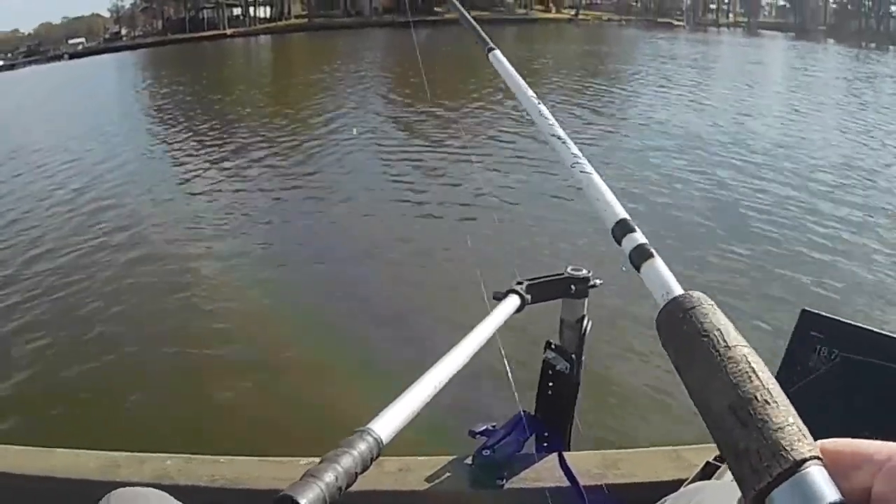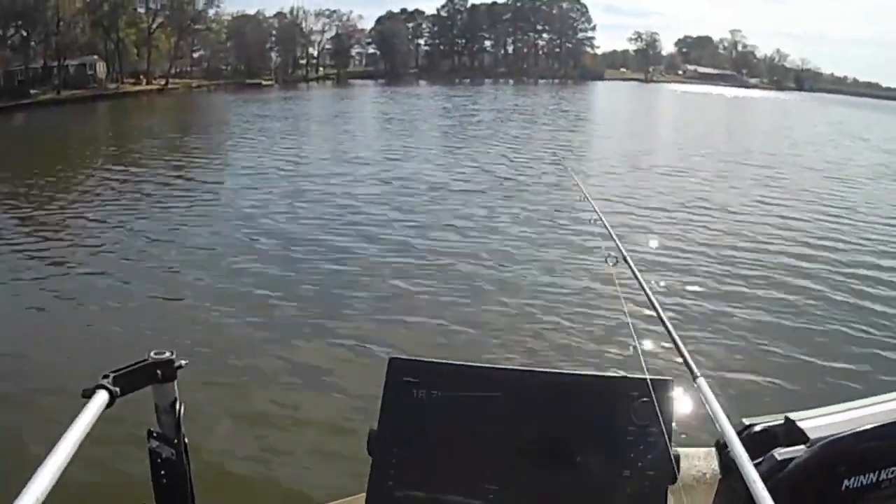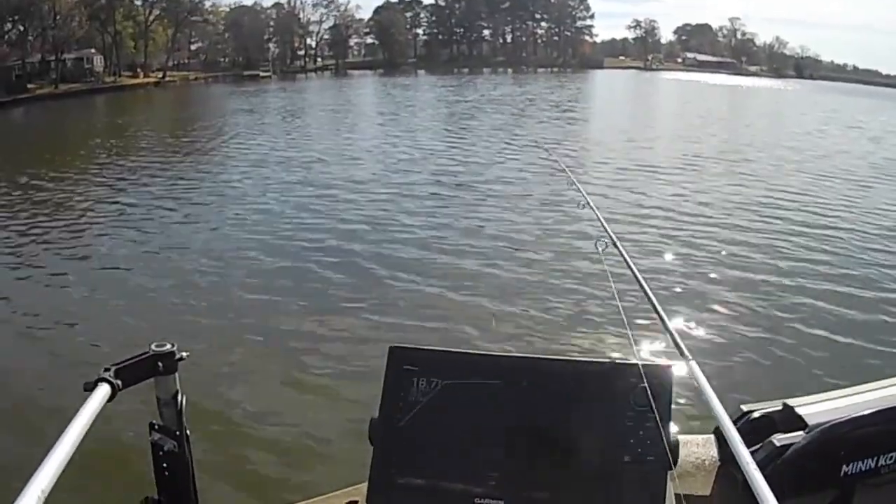Well, all right, I established that out in this open water, out and away from the cover. I think I'm gonna go up and try to find some brush and see if I can't catch some around some brush.